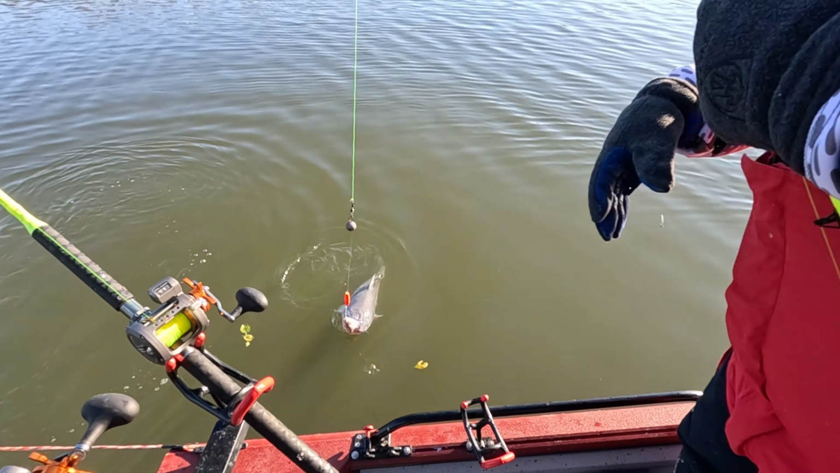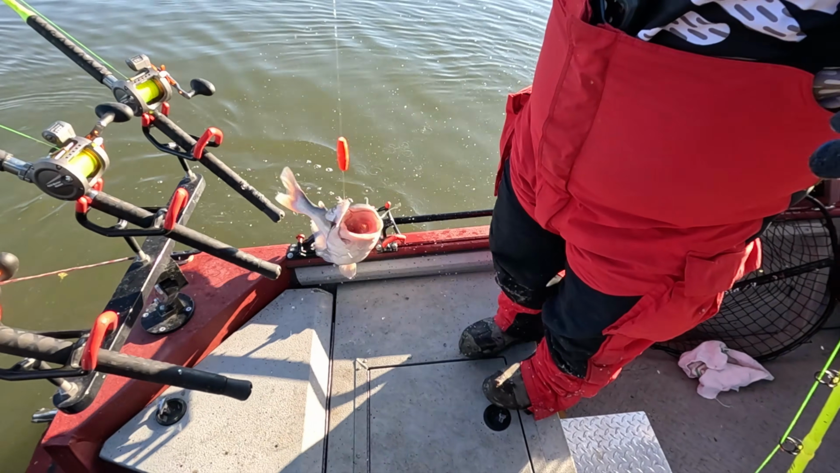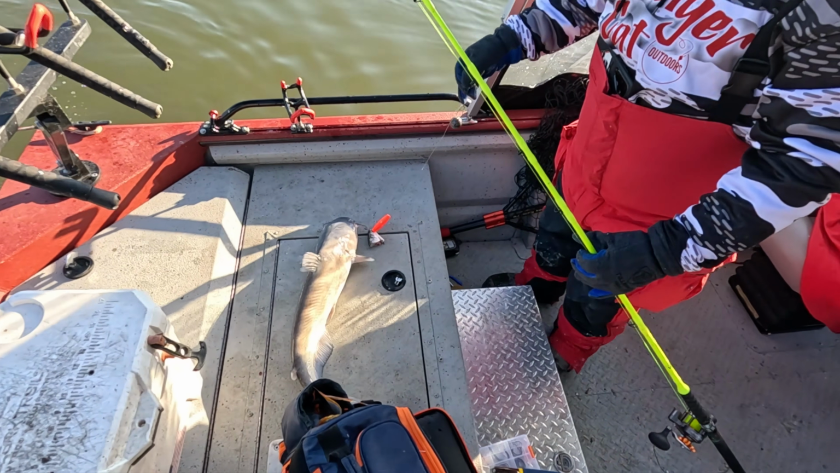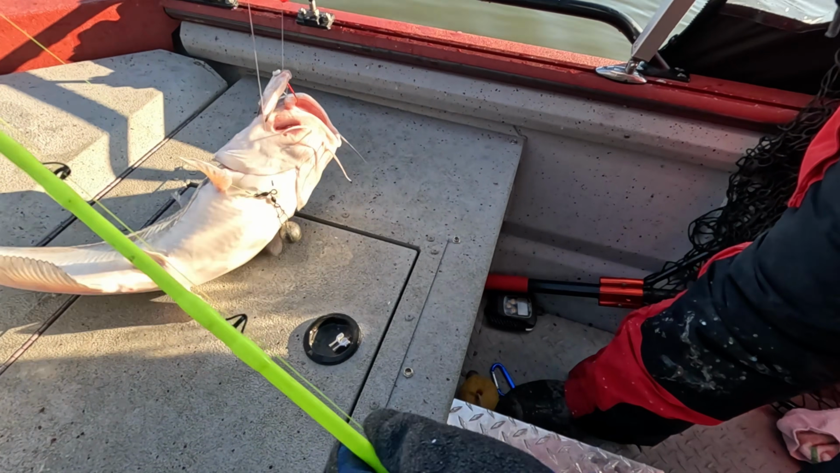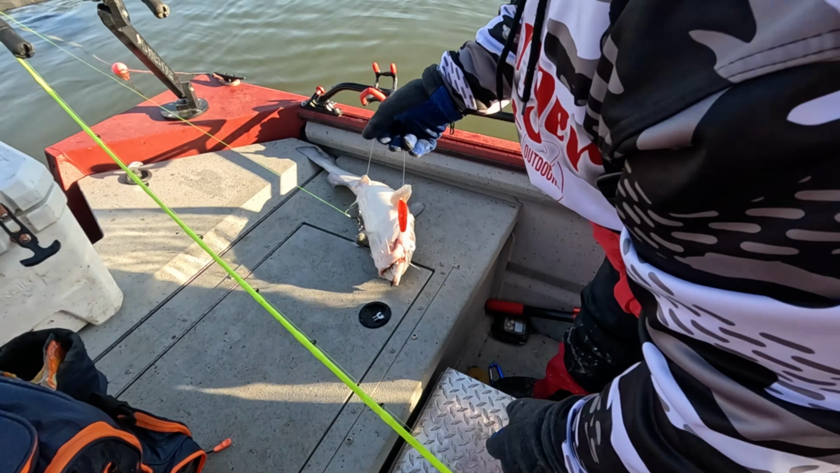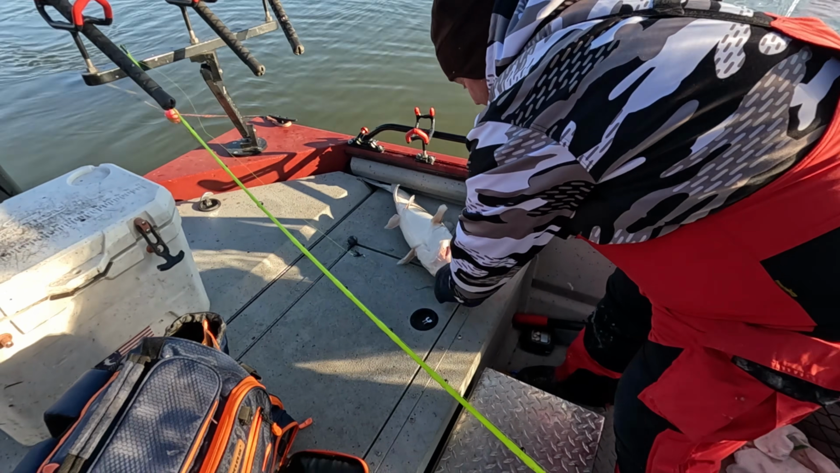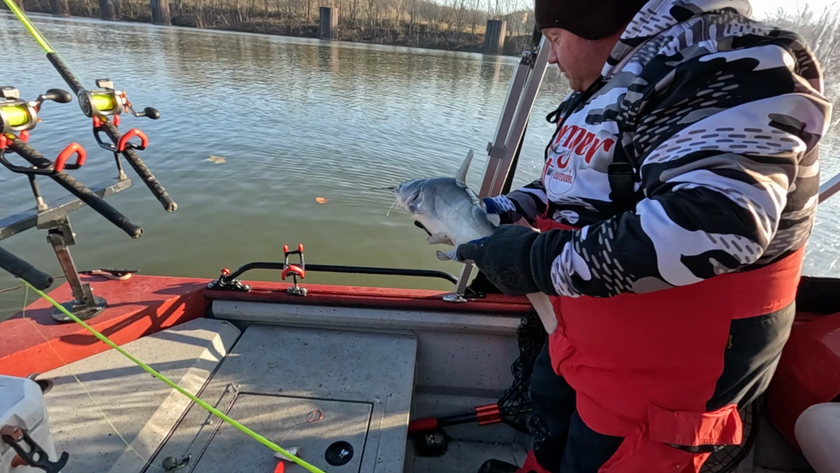Gotta start somewhere. Nice one. He's got a big old scar on the side of his face, doesn't he? Right underneath his chin. Look at that. Looks like he's been on a stringer or something. Kids, that's why you don't dip snuff. Little 8-pounder.